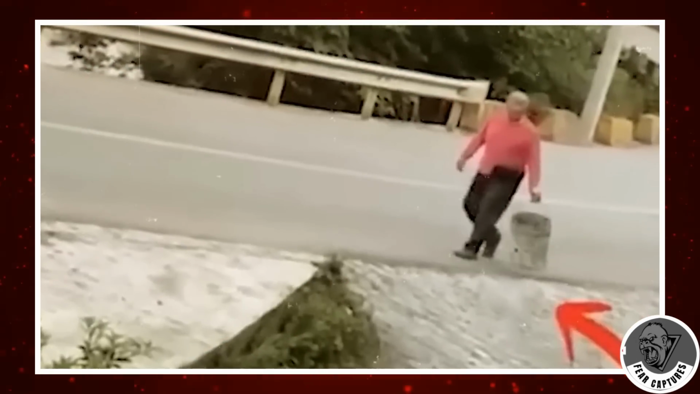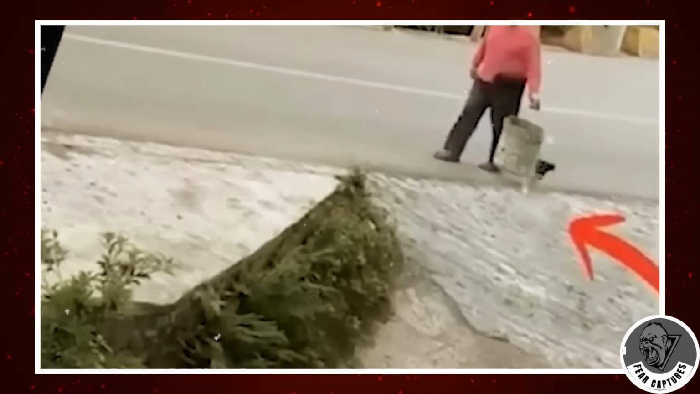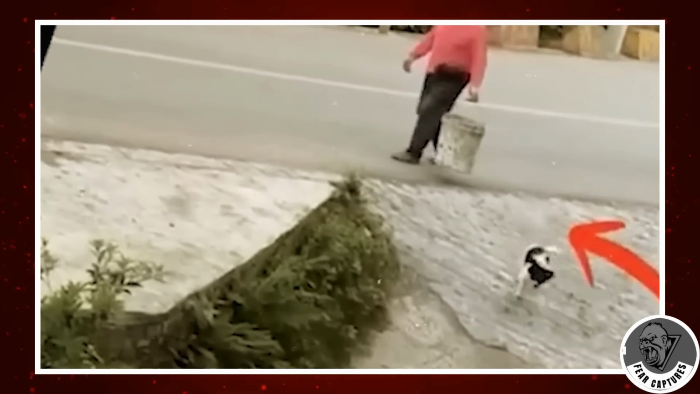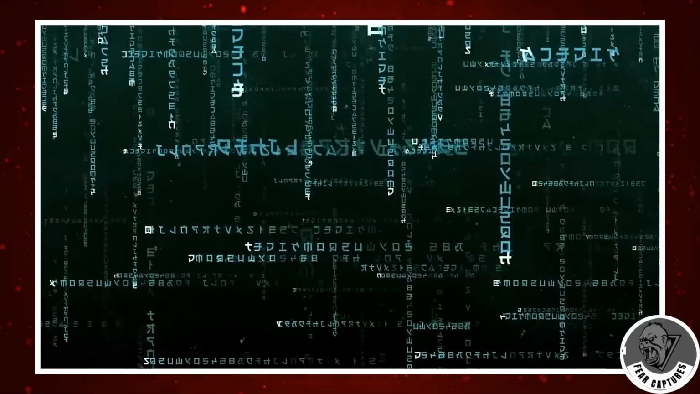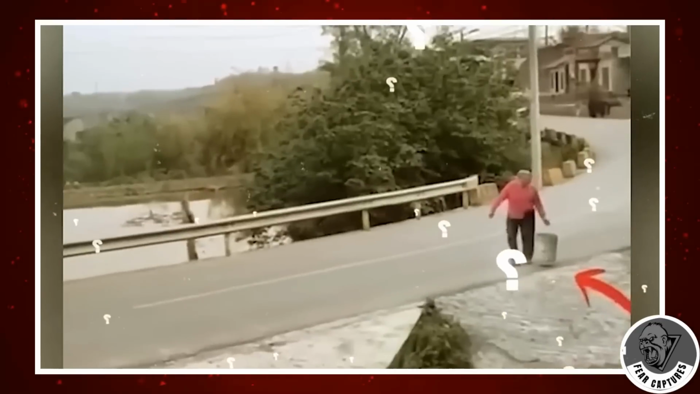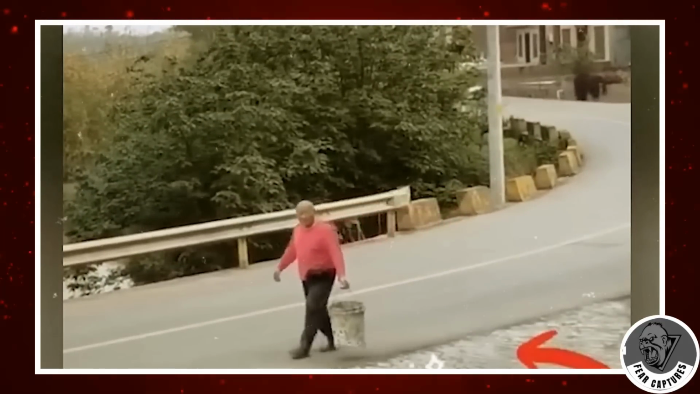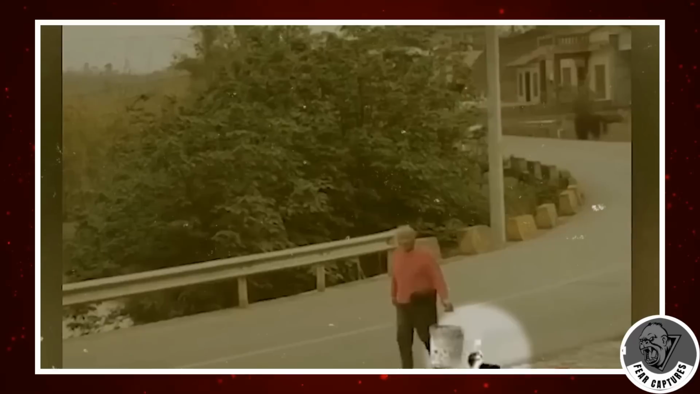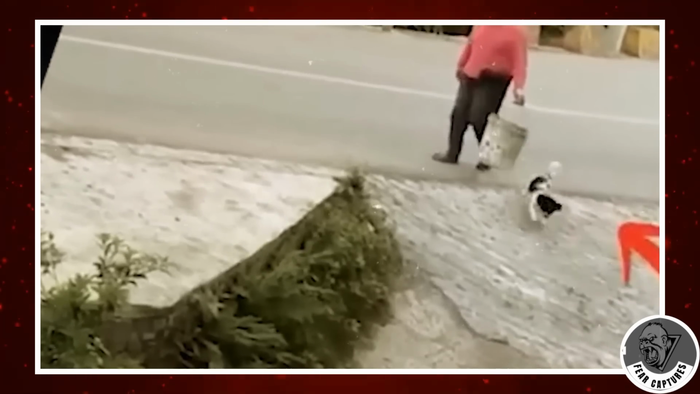Now, the internet detectives have been at work, cooking up theories. Some are throwing around the idea of a time-traveling dog. Yeah, you heard that right. Others are dabbling in the Matrix glitch theory, thinking reality had a hiccup. Now, here's the big question. What's your take on this? Time-traveling pup, Matrix blip, or is there a simpler explanation we're all missing? Let me know your thoughts on this mind-boggling moment.